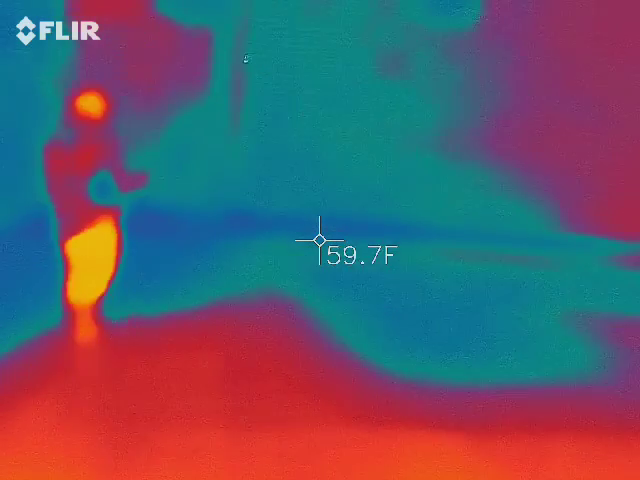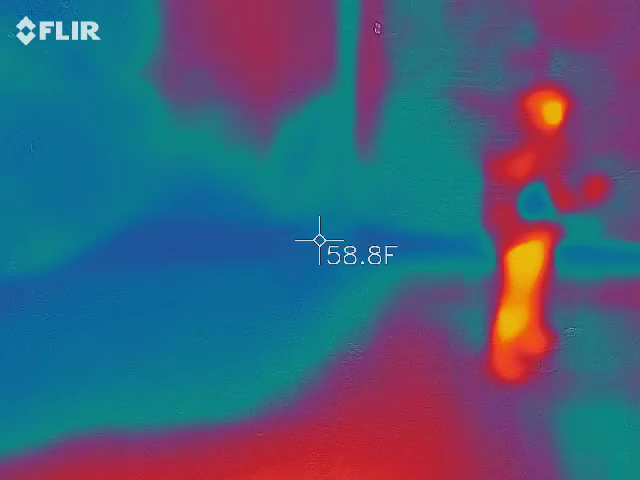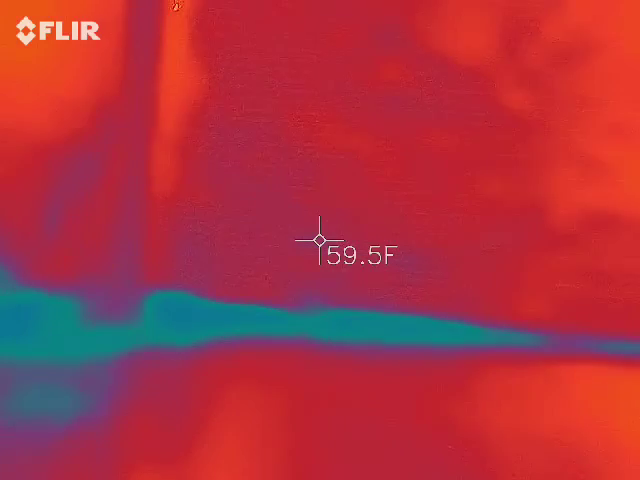You got air EMF? It's usually that. Yeah, because I had dropped down, it hit 54 just a second ago, coming up to where you were. Isn't that crazy? The temperature is crazy.